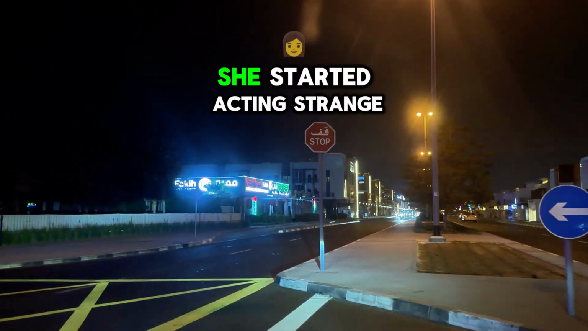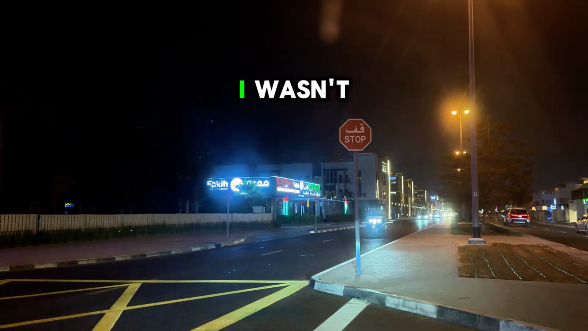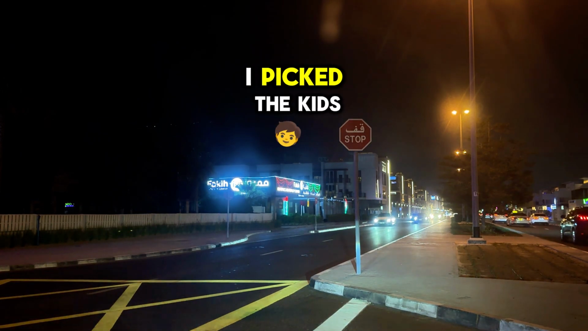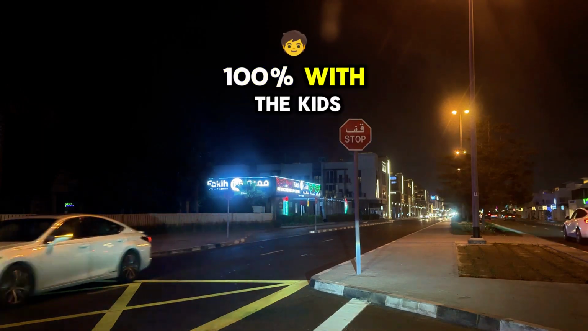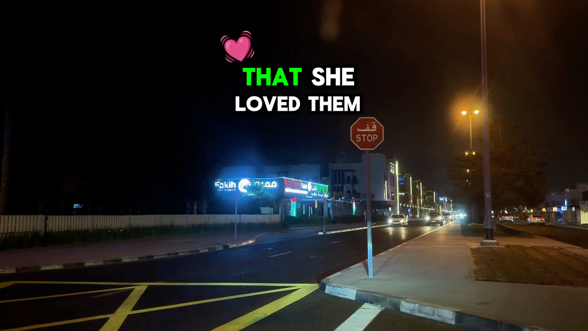This last year, she started acting strange. She started being more chatty and friendly with me. I wasn't interested in having a social relationship with her. On Monday, I picked the kids up from school for my week with them and she texted me around 8 p.m. saying how I was the only person who she trusted 100% with the kids and I was a great dad and she thanked me for it. Then she told me to tell the boys that she loved them.